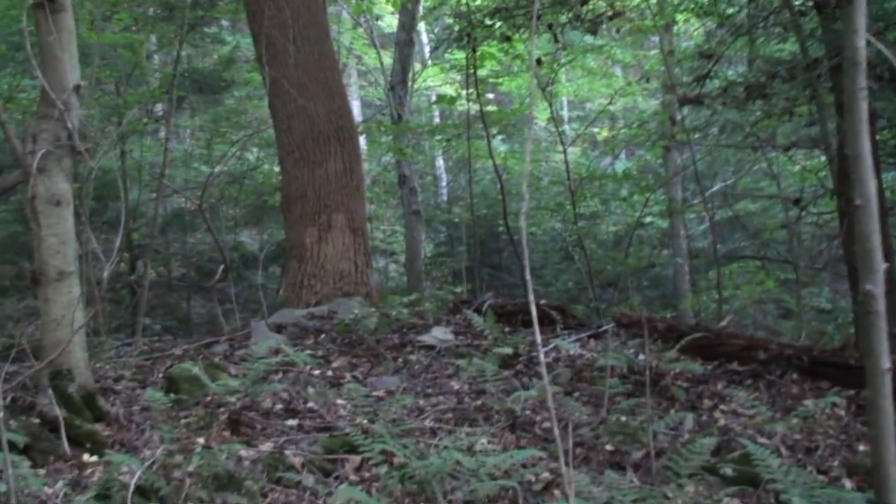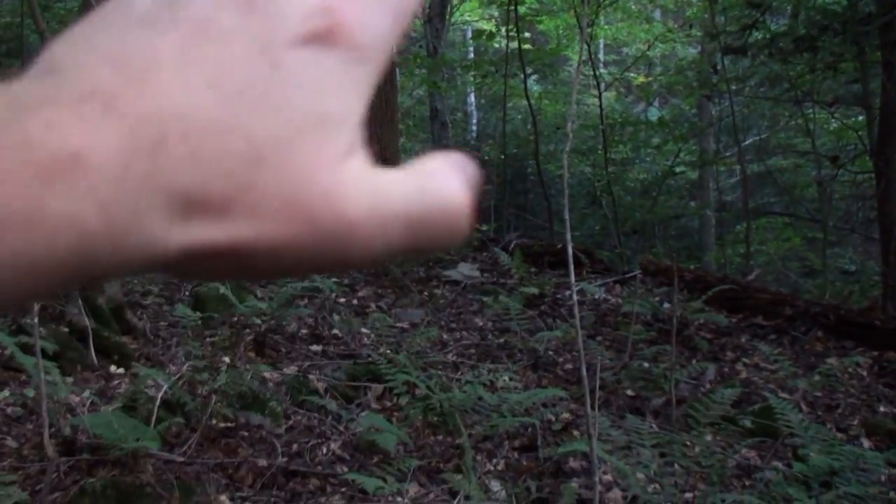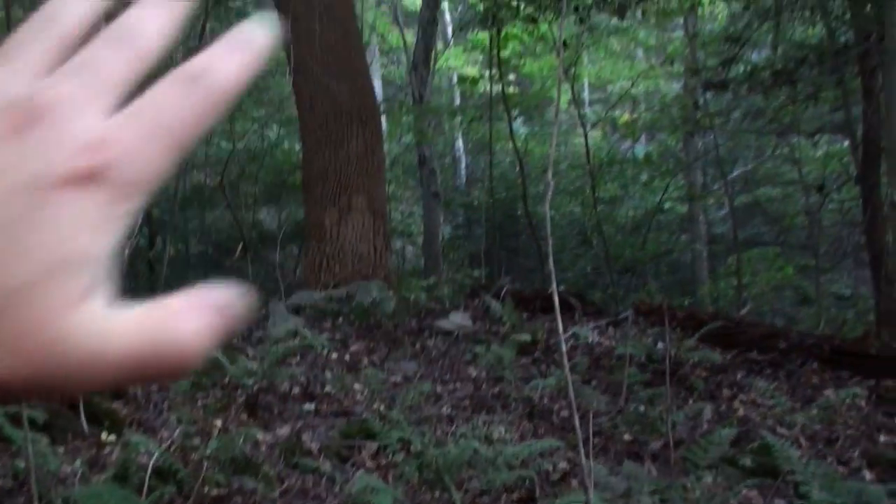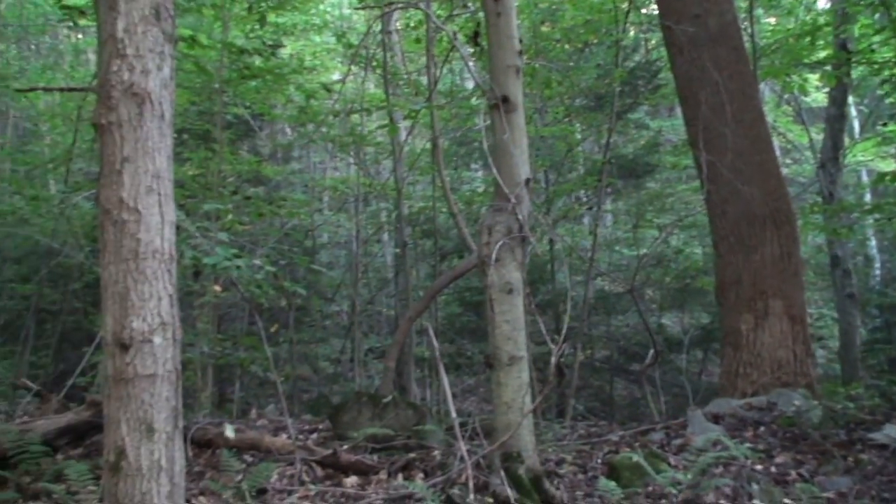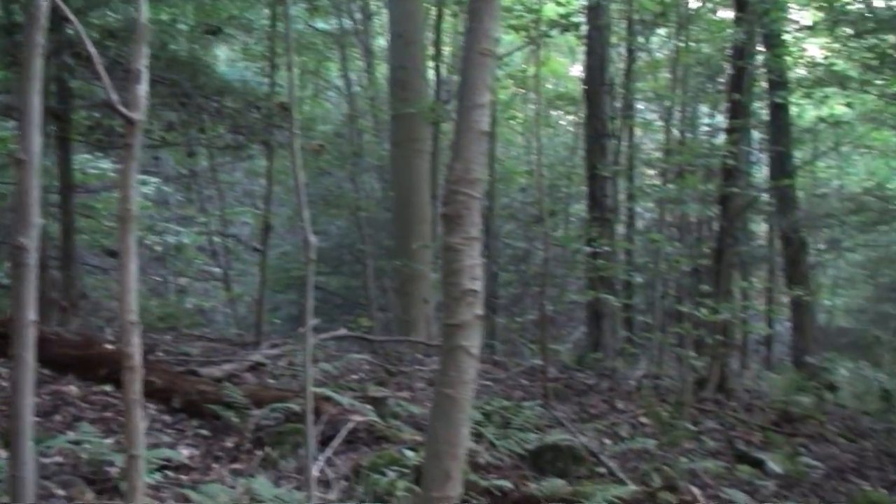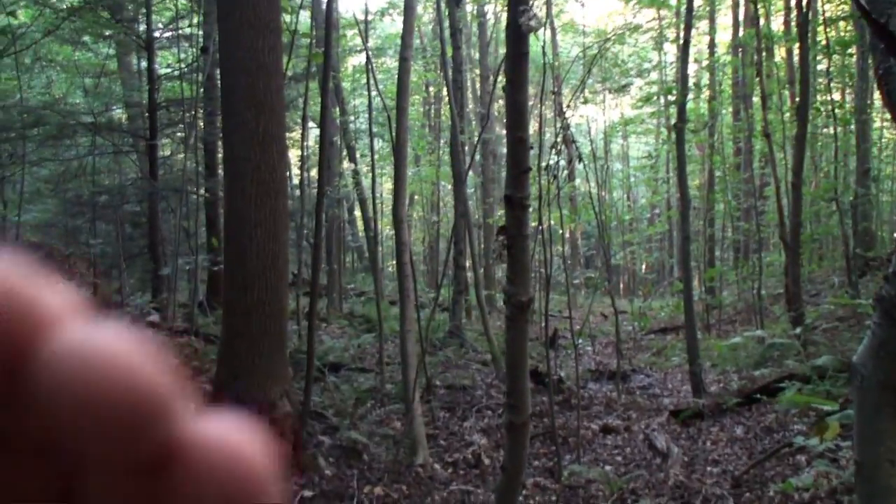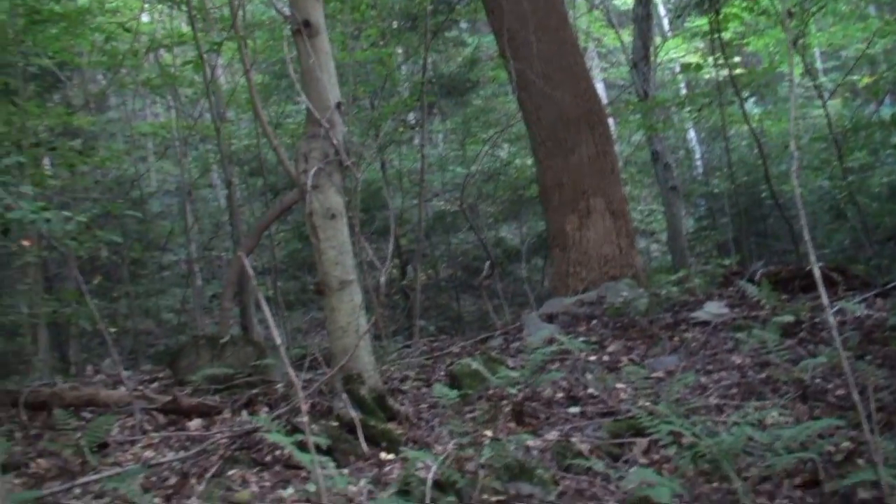Yeah, like I said, if I had a clearer view of this, I could set one right here and get that hillside too. That's a pretty steep hill there. I used to put my trail cams in there. I know what it's like. I'd like to put one in here facing up this way towards me and then shoot one across that.